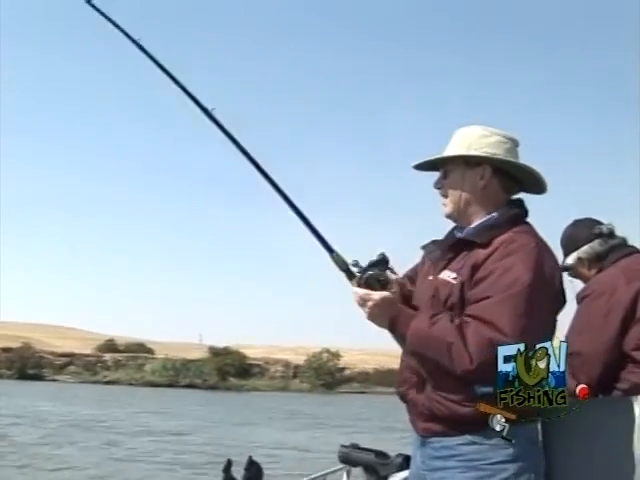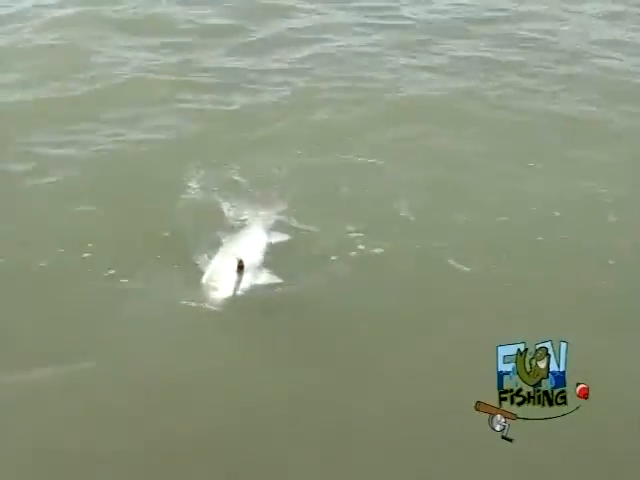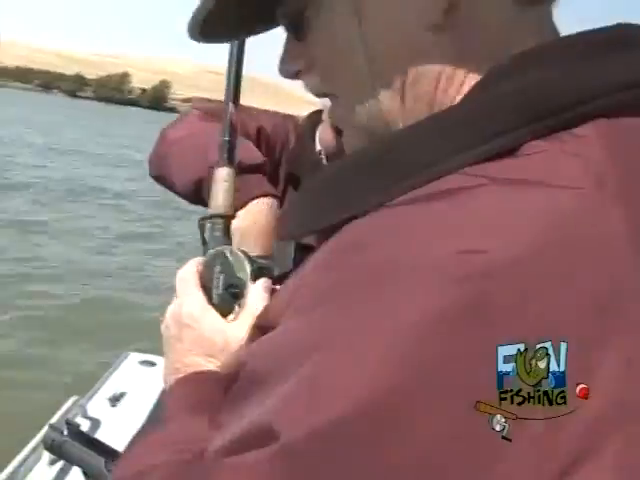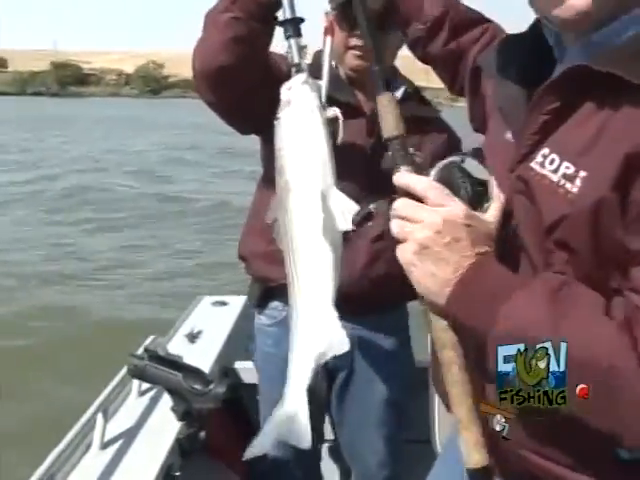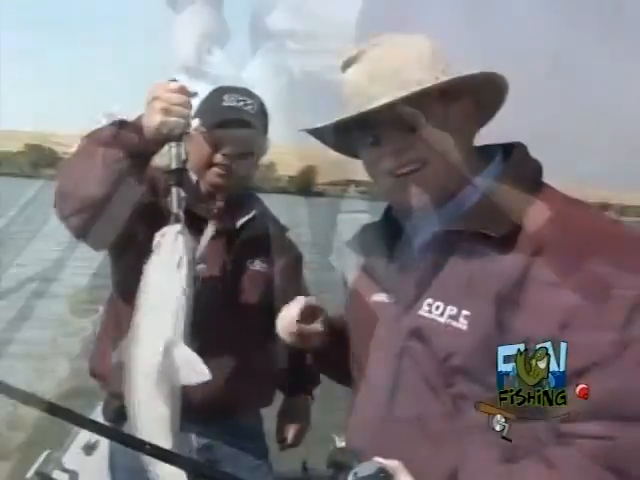Oh, that's a nice fish. Oh, yeah, that's a nice one. 10 pound. Whoa! Look at that. Beauty. Can you believe that? Can you believe that? That's fun fishing.